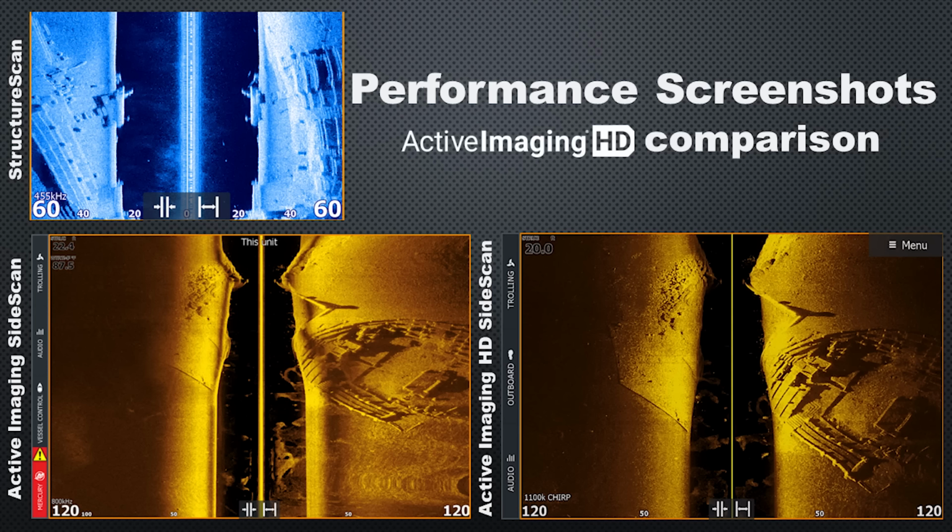So is ActiveImaging HD something you should consider upgrading to if you have an older side scan product from Lowrance? We'll take a look at this comparison here. We've got structure scan in the blue at the top left. We've got ActiveImaging side scan on the left, and then on the right, we've got ActiveImaging HD side scan. So you can see as we move through these generations, we're just getting a much clearer, more defined, crisper image to help us identify structure just that much better. It is definitely an upgrade over ActiveImaging, but it's a huge upgrade over structure scan.